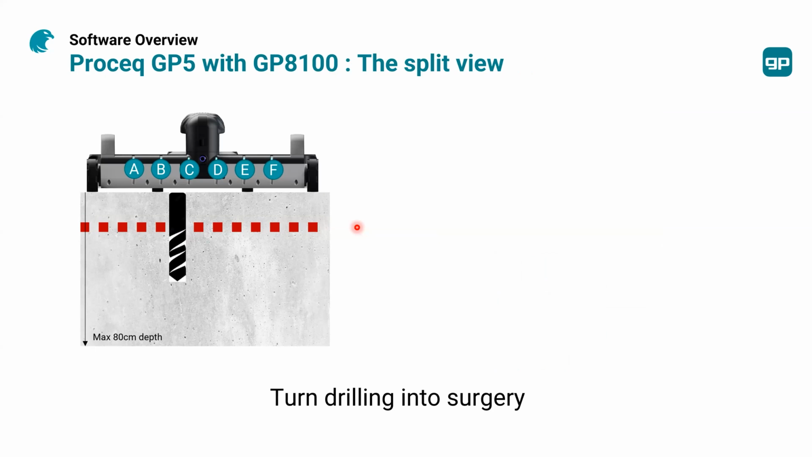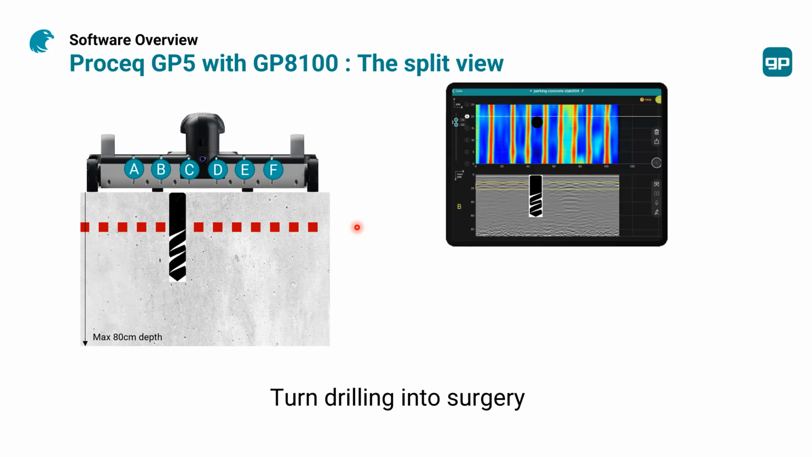We also offer the split view, and that's very important for those who are into coring or drilling. So what happens with the split view? The split view, as the name says, splits your screen into two different parts. So you have the superline part over here on the top of the screen, and then you have the raw data, the raw ground penetrating data down below.